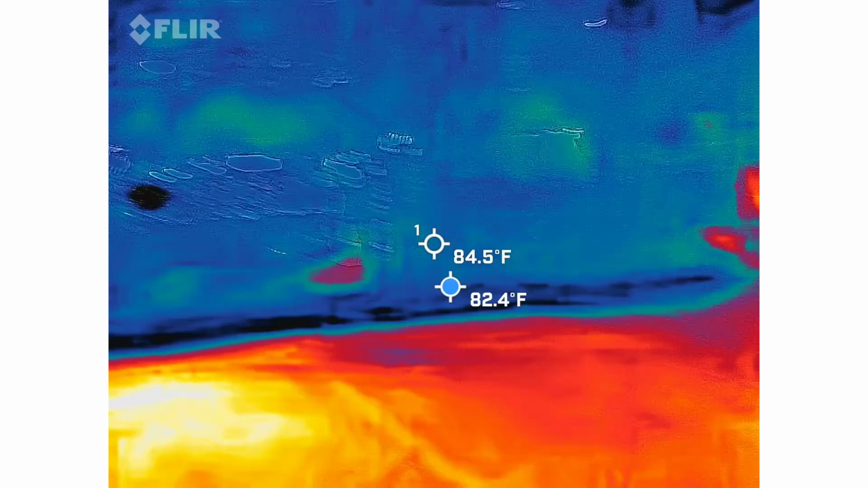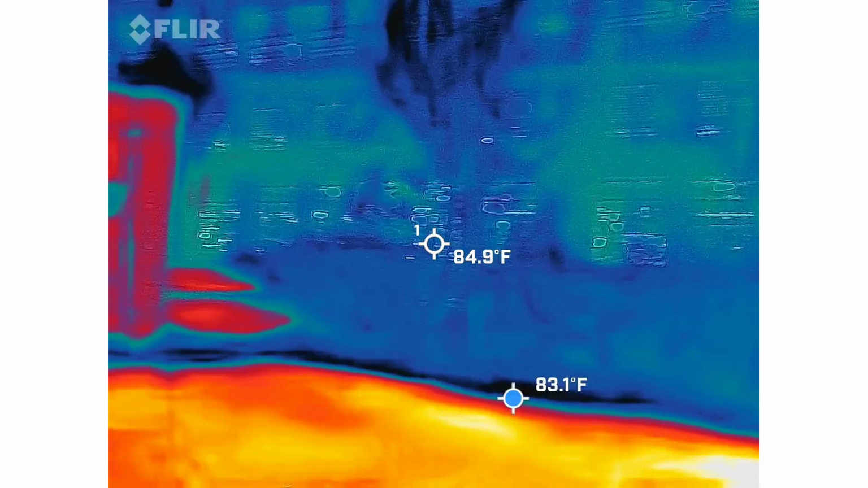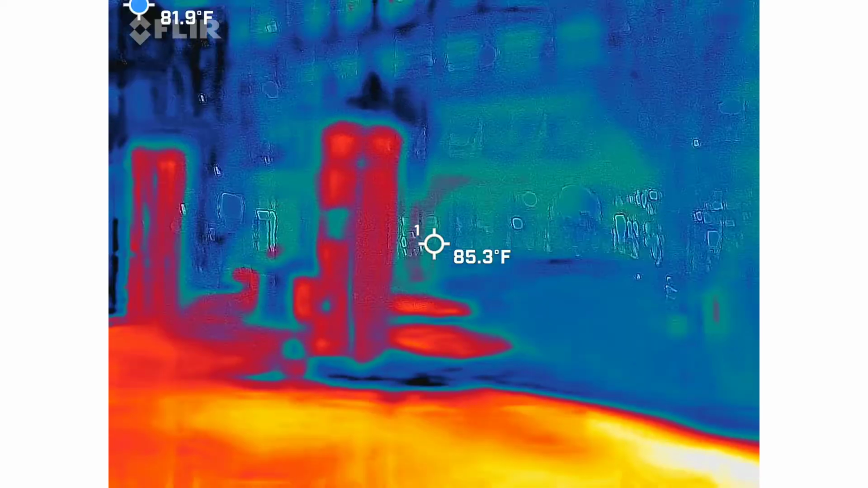Guys, hearing anything? Are you asking questions? Trying to find the name of the ship.